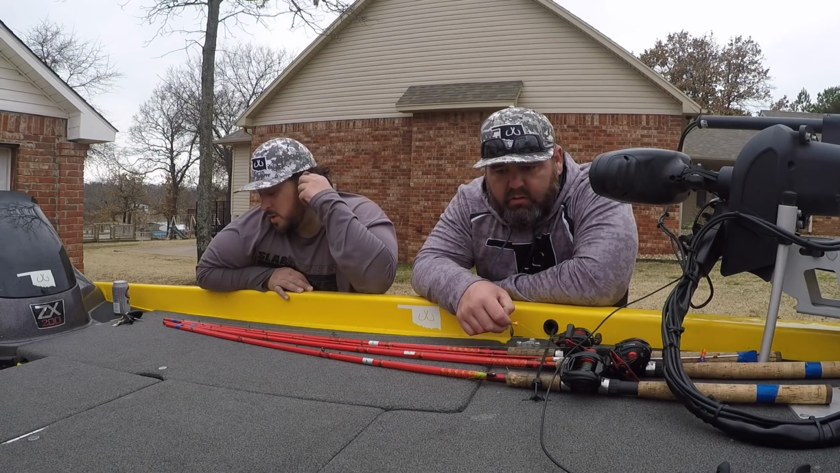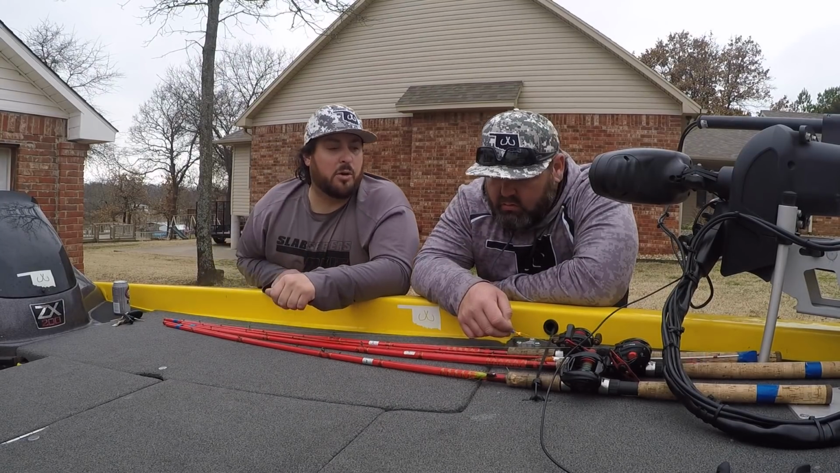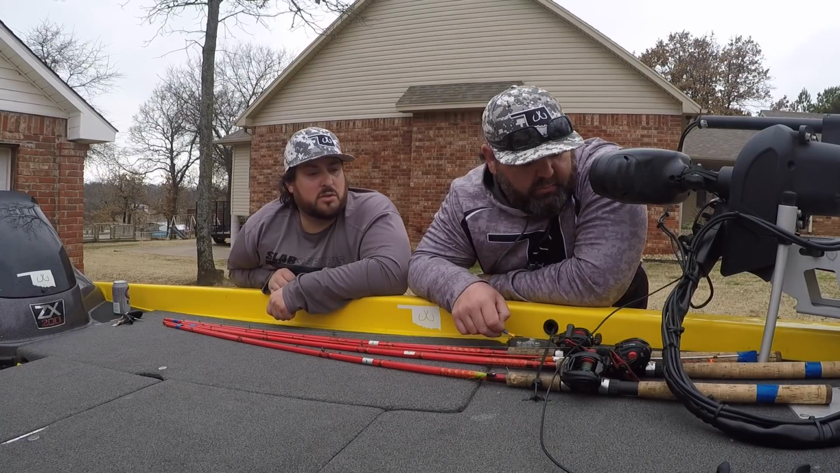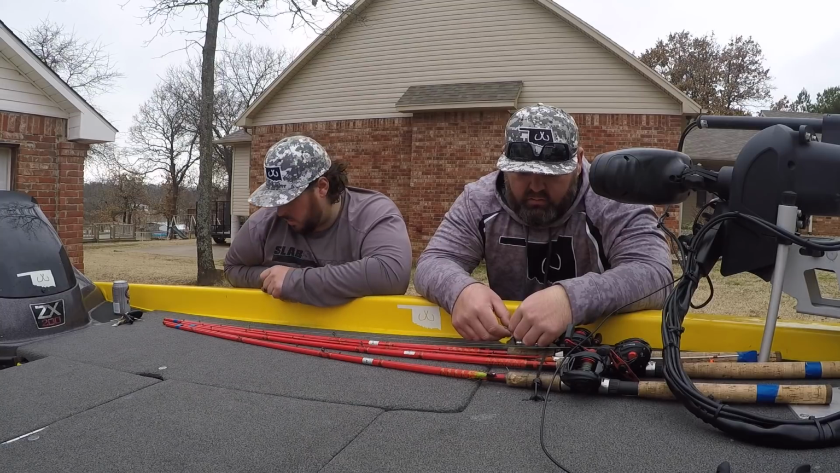Definitely caught them all on, what was the bait, purple? I don't know that color. Pink? Purple and pink for sure. Purple and pink, and the white and chartreuse was really our deal today.